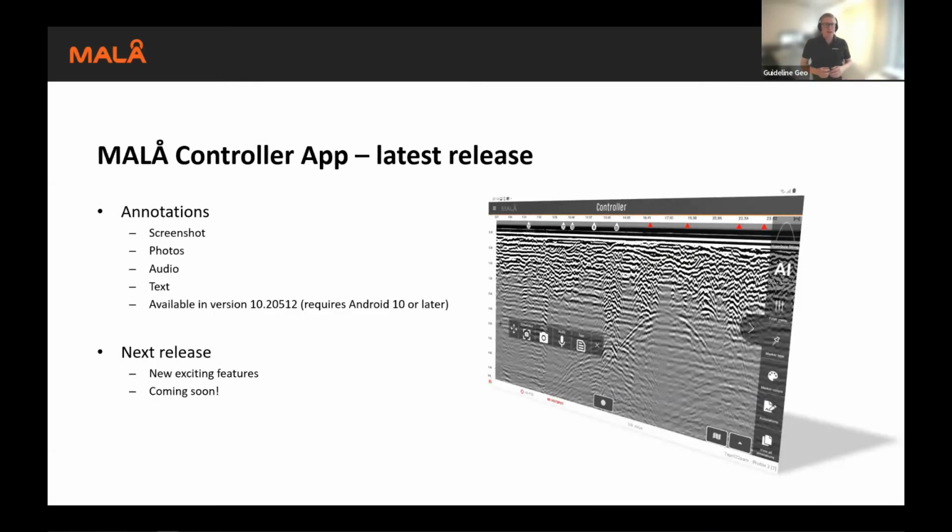As I mentioned, we will have a more in-depth look into the MALÅ controller app and its functionality and MALÅ Vision in the coming webinar. But I just wanted to highlight what has become available with the latest release, which is the 10.205.12. And that is a very handy feature called annotations.